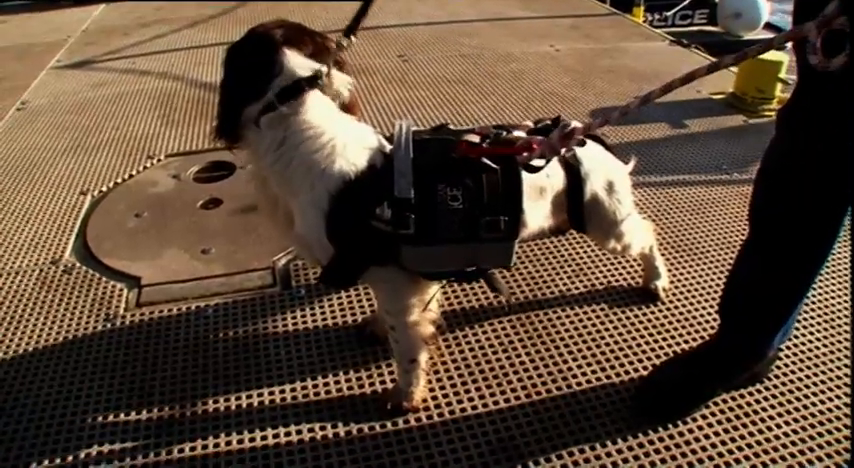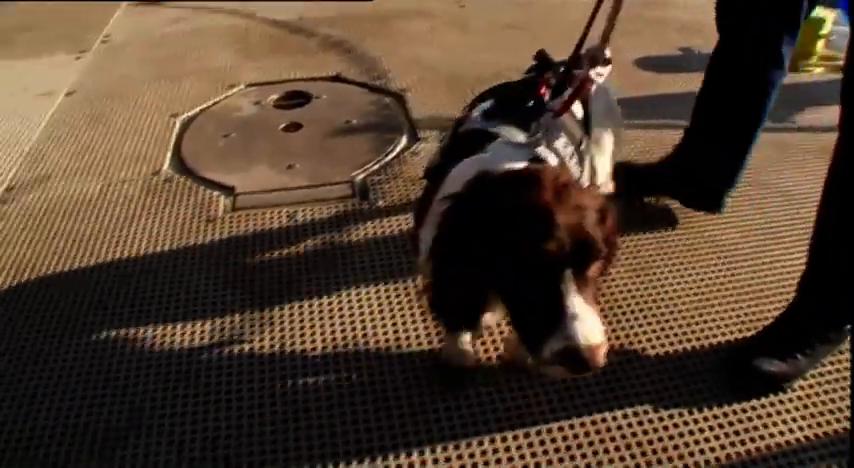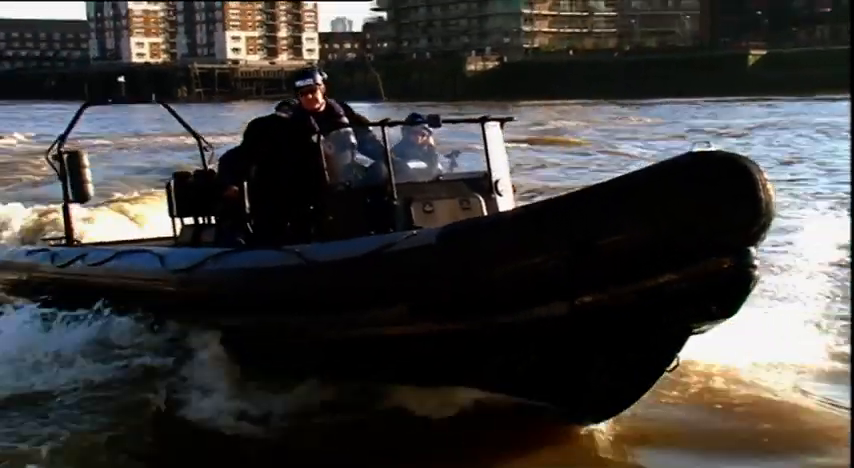Big fella Paddy now faces 12 weeks additional training before he and PC Lane will be allowed to set sail with their new chums. I'm over the moon, really, really pleased about it.